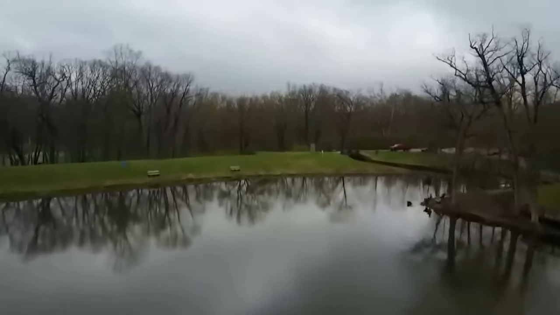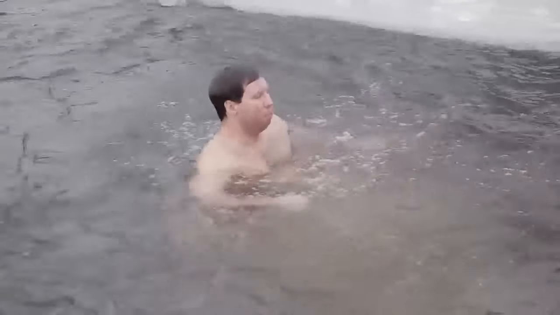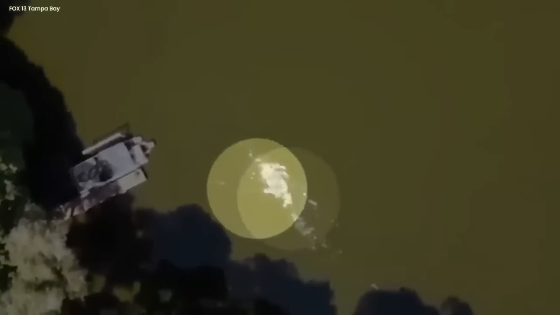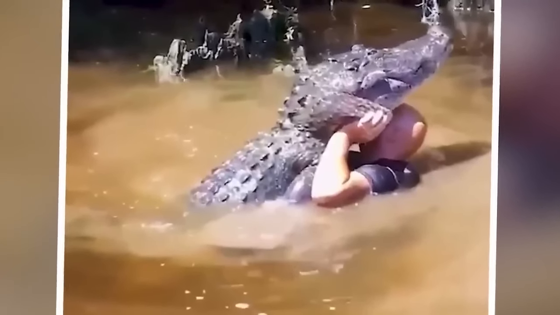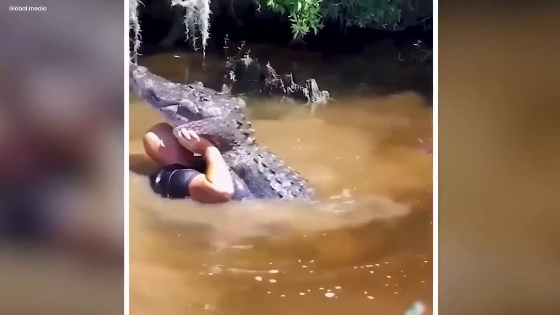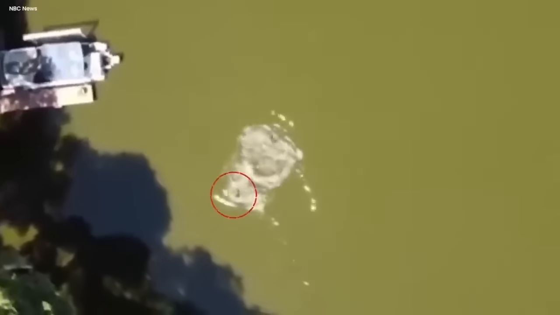In the first segment of the video, the camera captures a serene pond, where a man appears completely at ease, swimming comfortably. However, the tranquil scene takes a heart-stopping turn in the second part as an alligator suddenly attacks, clamping its jaws around the man's arm. Viewers watch in shock as the unexpected danger unfolds. The atmosphere shifts from calm to chaotic as the man struggles to free himself from the alligator's grip. Gasps and anxious murmurs fill the air as the dramatic struggle unfolds on screen.